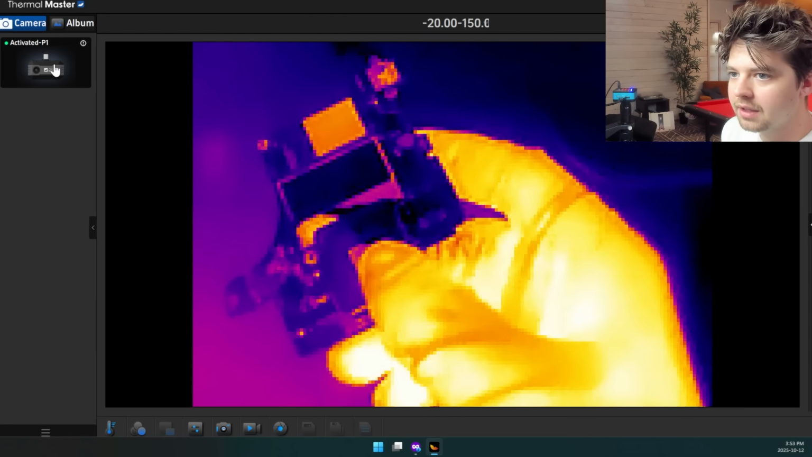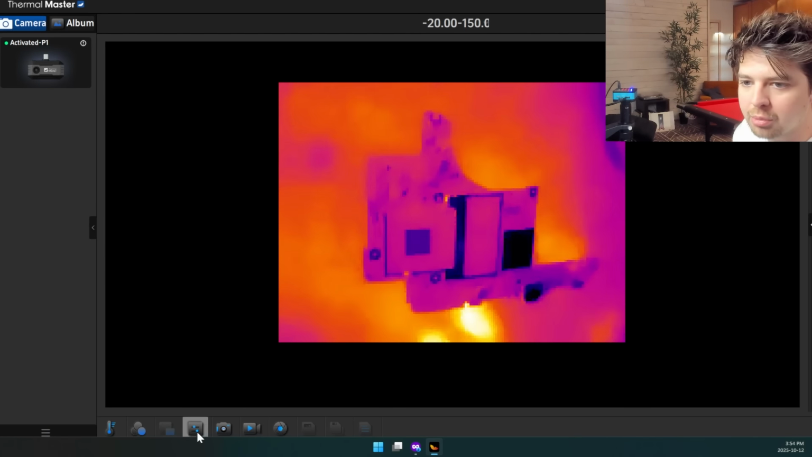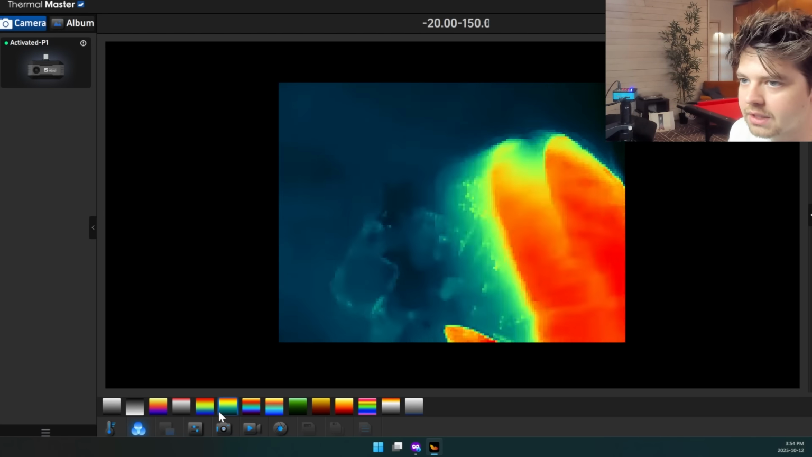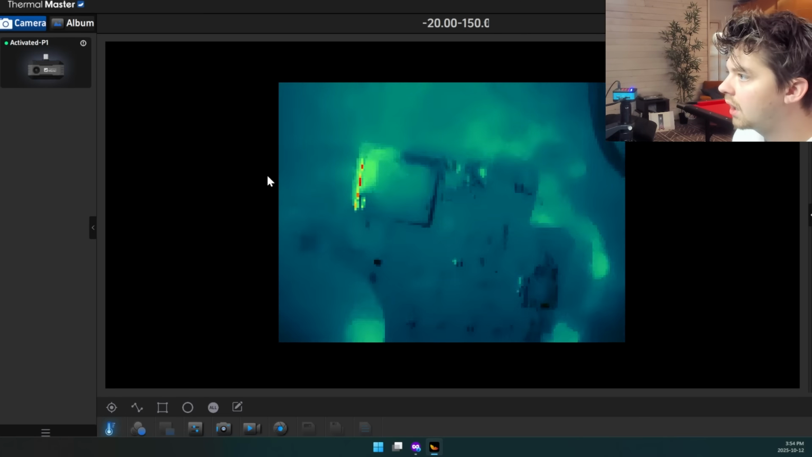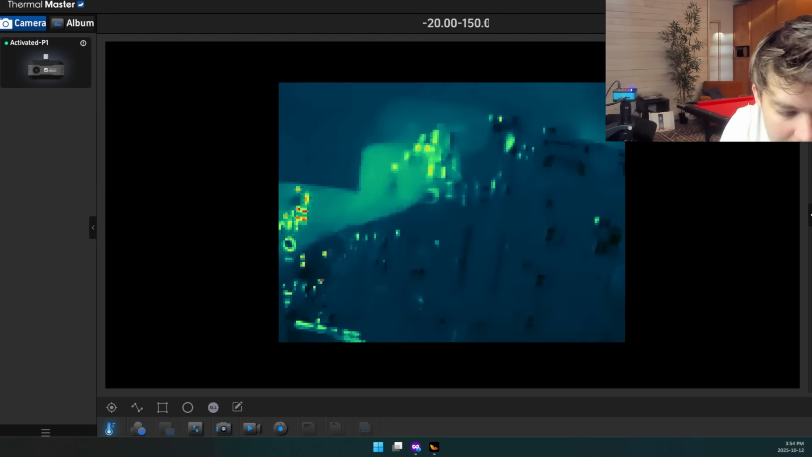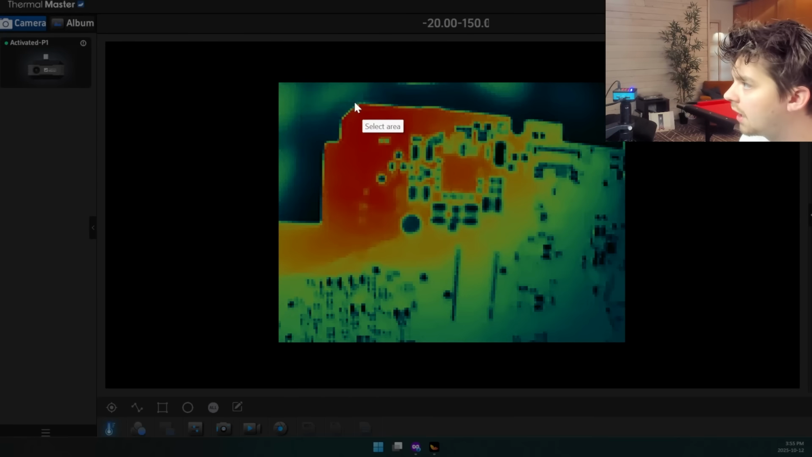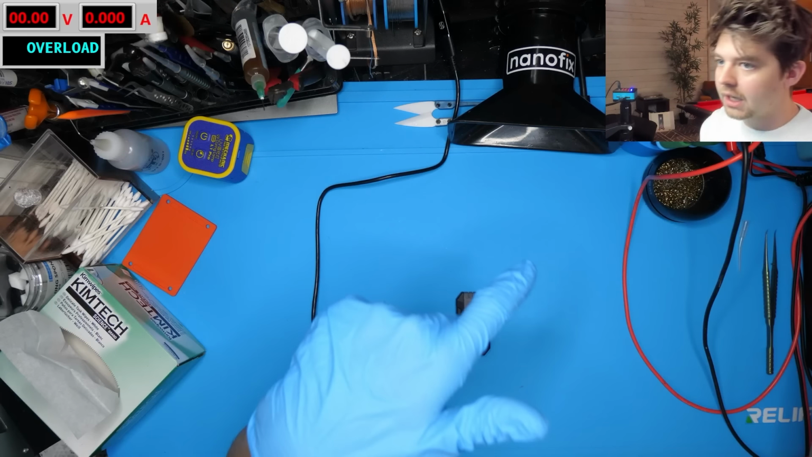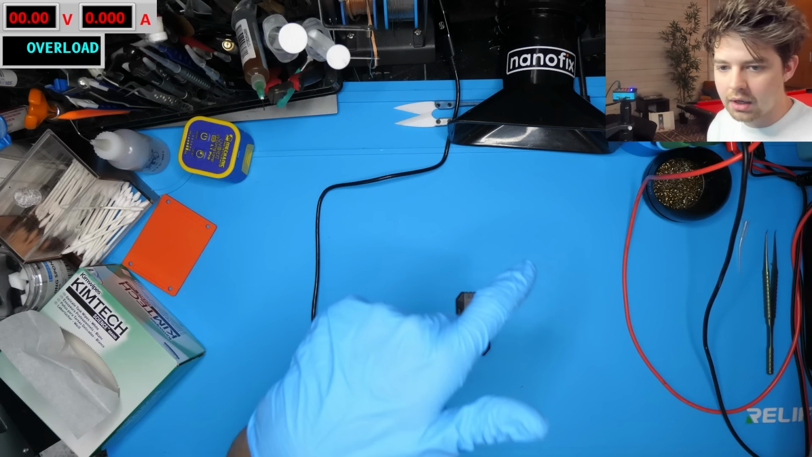Again, you can see the PC software is having big issues with resolution, I think. I also hate this color palette. I don't know why this is the default color palette. I really like this one instead. It just seems like the software enhancement is not enabled on their PC software, so I don't know why they don't allow us to do that here. Let me zoom in on the same area with it heated up, and we'll do a quick side-by-side comparison. I'm going to take a quick screenshot of this and compare it to the output from the phone. And now when I plug my capture card back in, the software crashes. So I really cannot recommend the PC software. It's definitely still kind of buggy and has some of the same issues that I was having before.